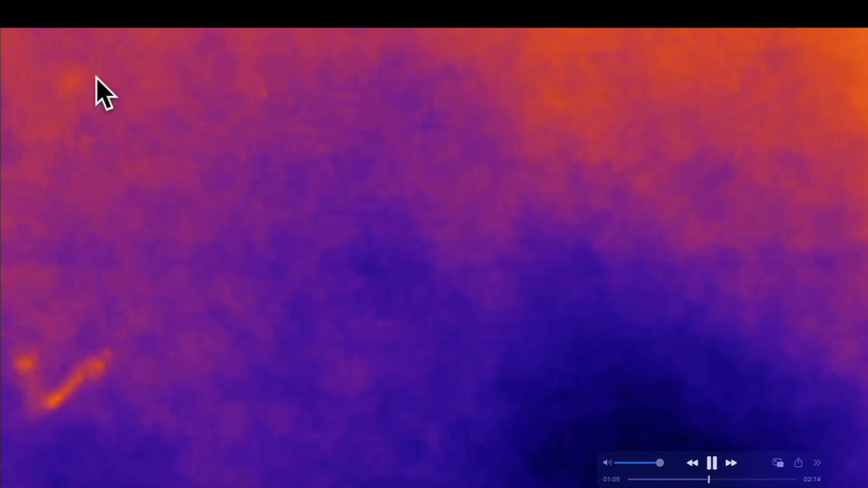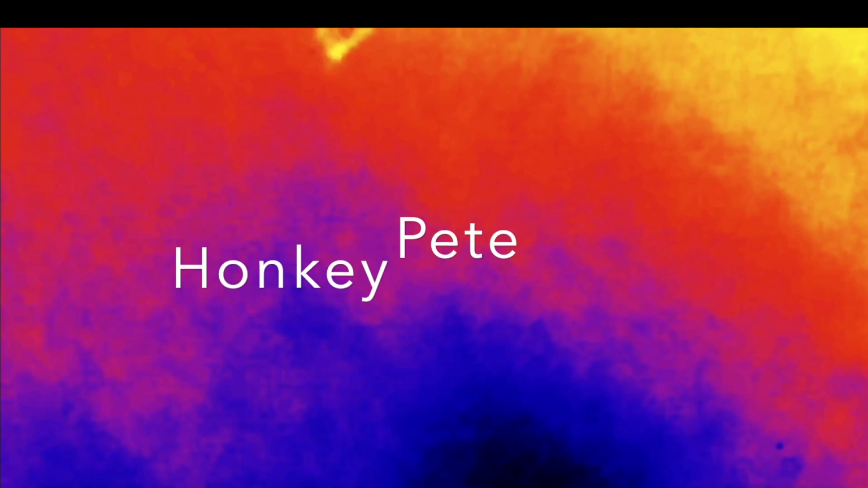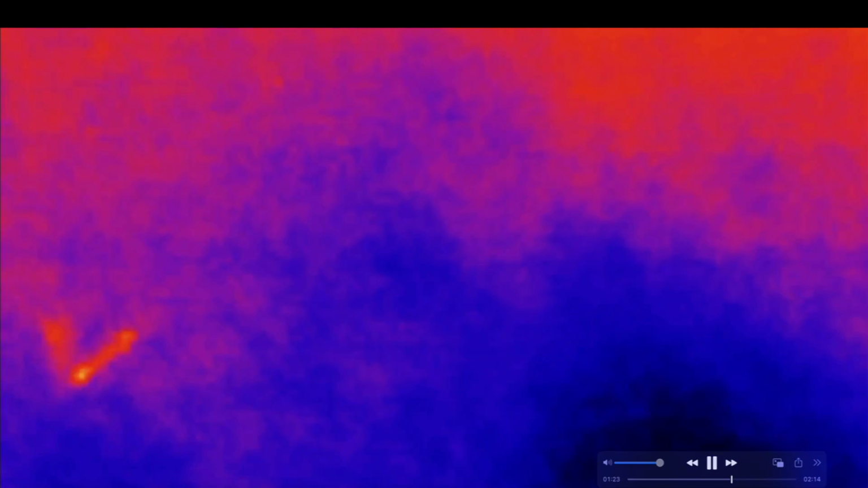See it? Kind of hiding behind the clouds, that didn't necessarily look like it was V-shaped, but it was definitely traveling at about the same speed and appeared to be traveling with the jumbo V-shaped craft that again was captured by Honkey Pete. And here it is in a slightly modified format. I didn't do a whole lot of modifications to this video because there was no need to. This was easily identifiable. That's not a bird. It's not a plane. It's not a helicopter. That was a huge triangle craft.